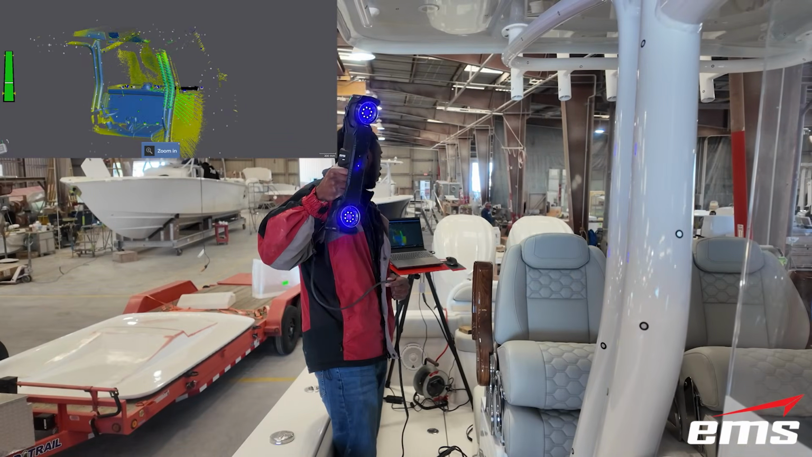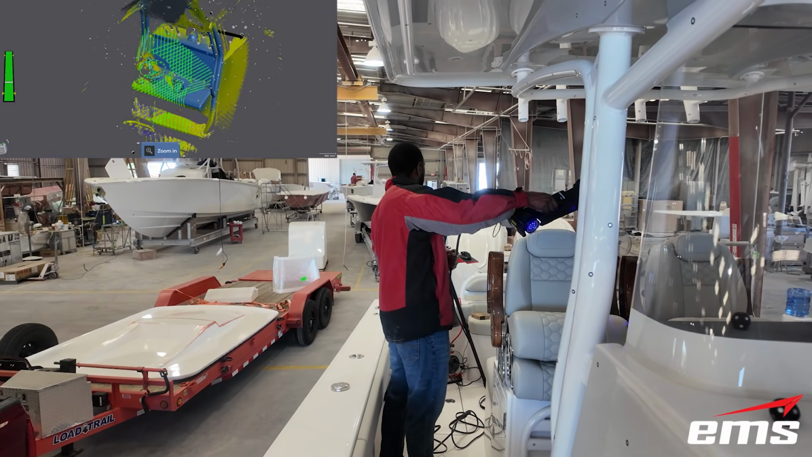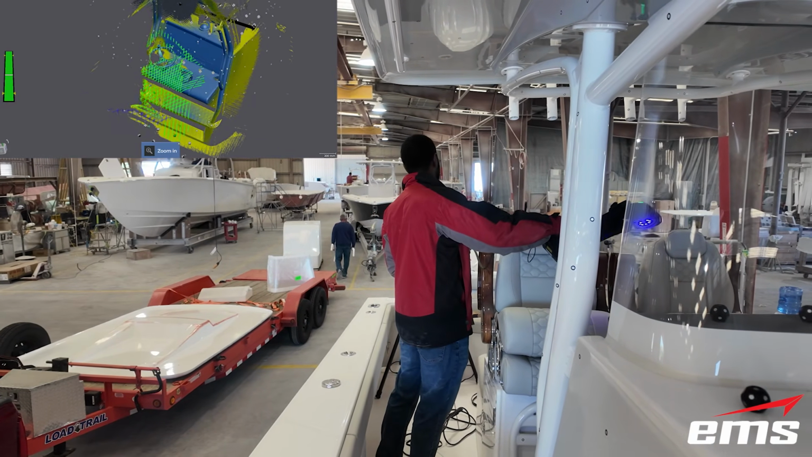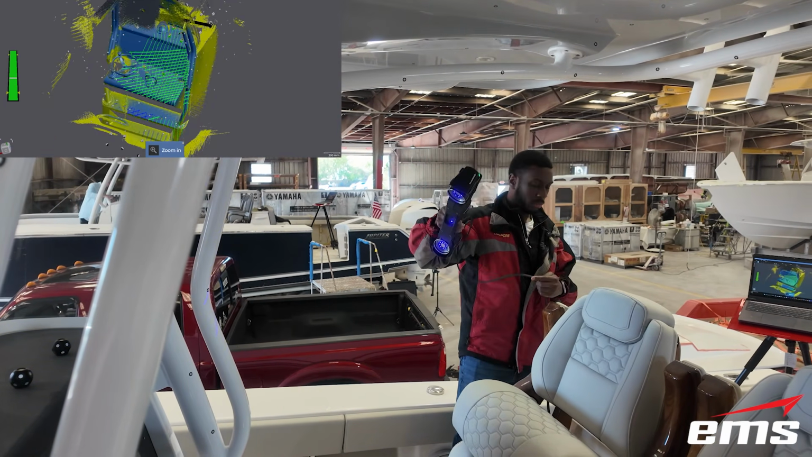For this project, we're using the Creaform HandyScan Max Elite. The great thing about this scanner is it's very versatile. It has 3 scanning volumes, short, medium, and wide. We're using the medium volume, which is about a 3-foot square scanning area, offers really good resolution and detail.